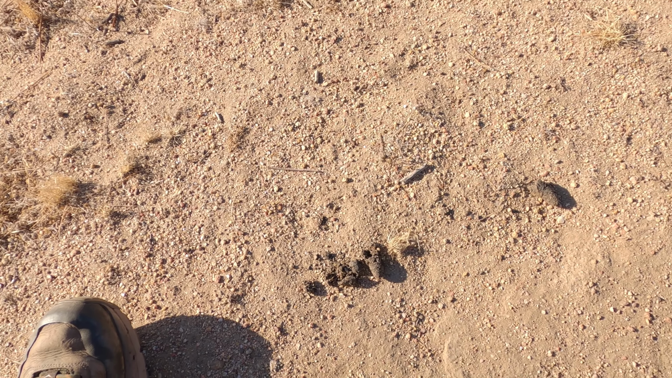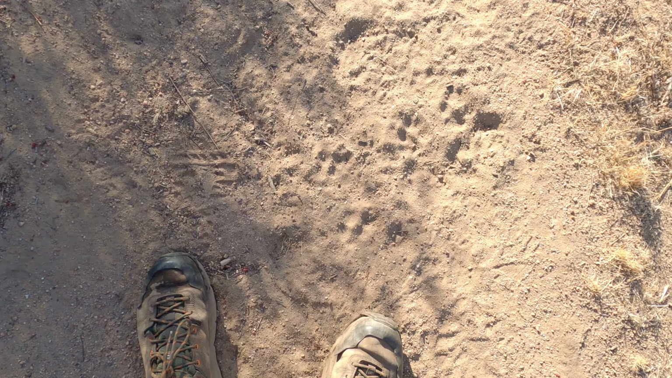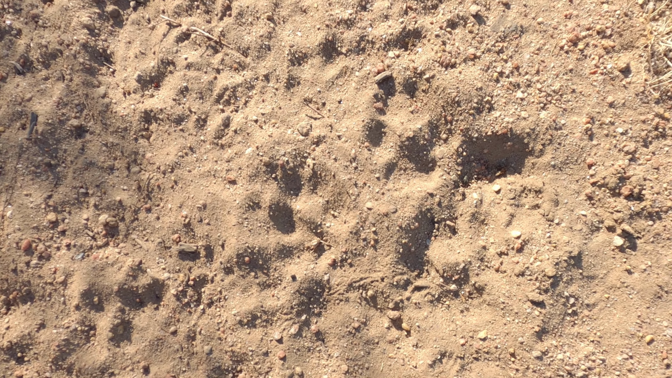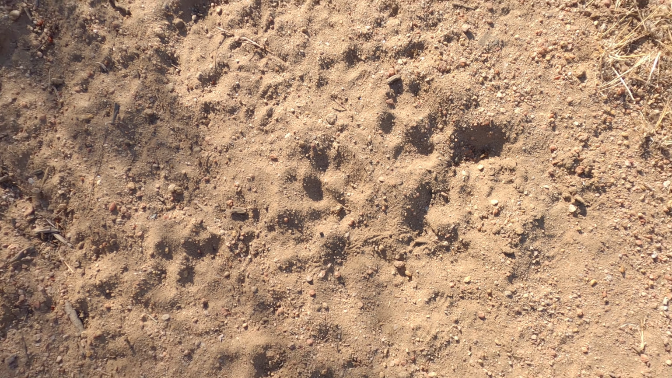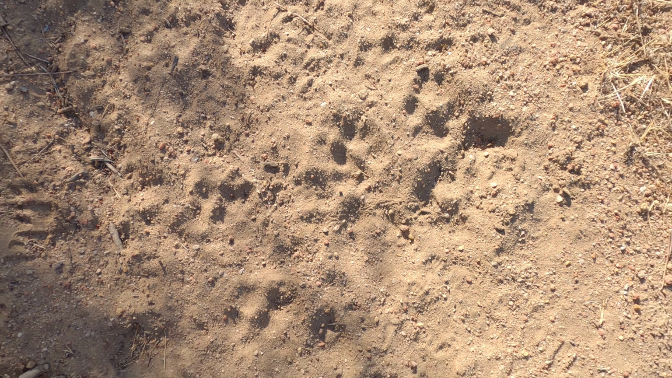Found some scat here. Possible coyote. Look at that. Those could be some coyote prints.